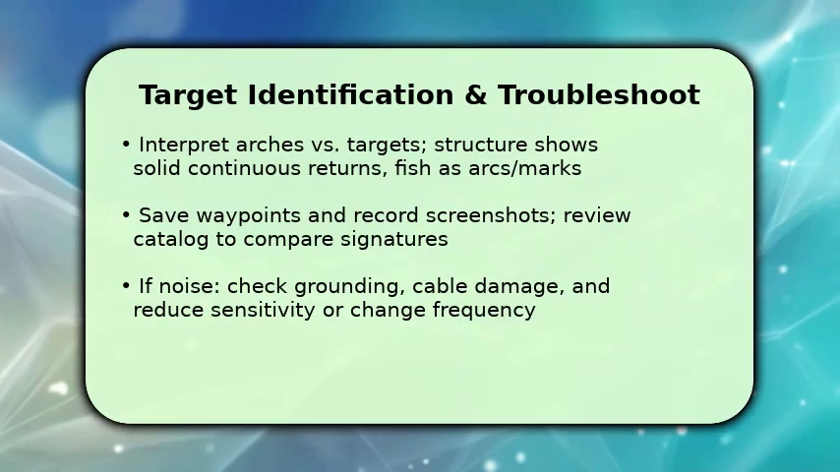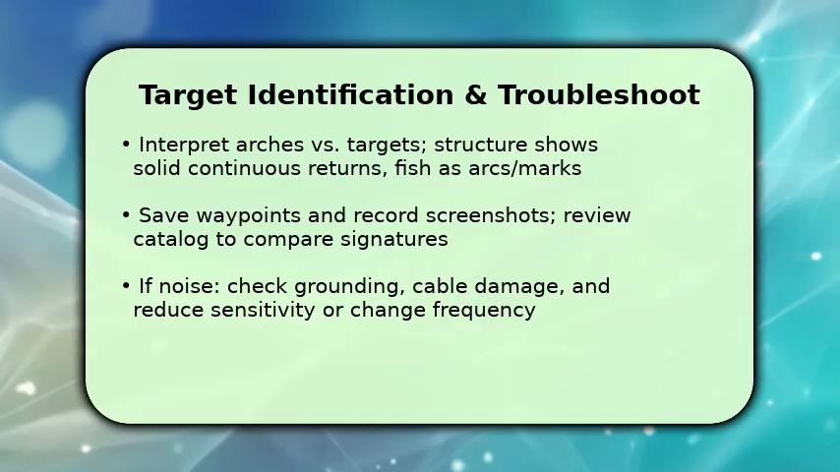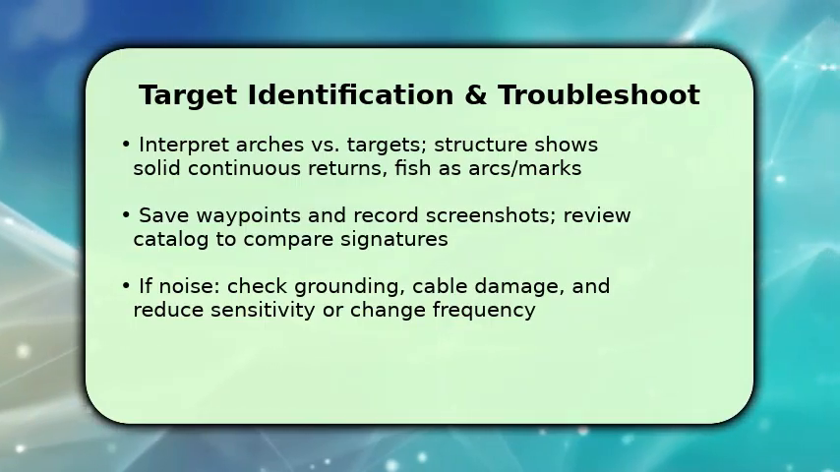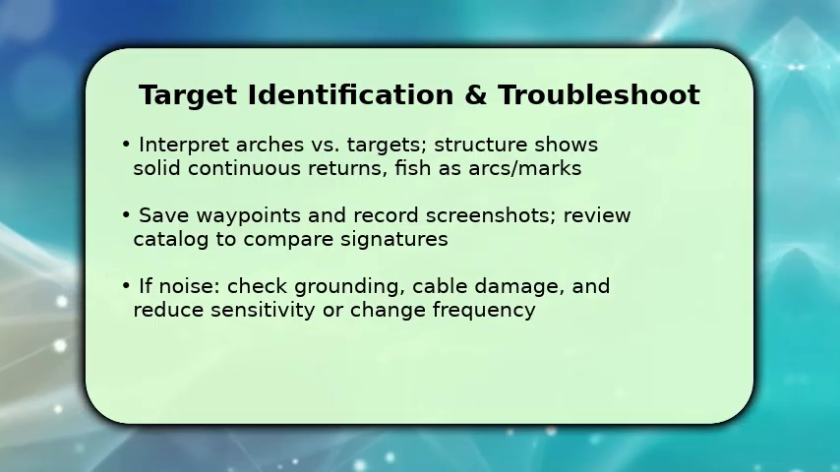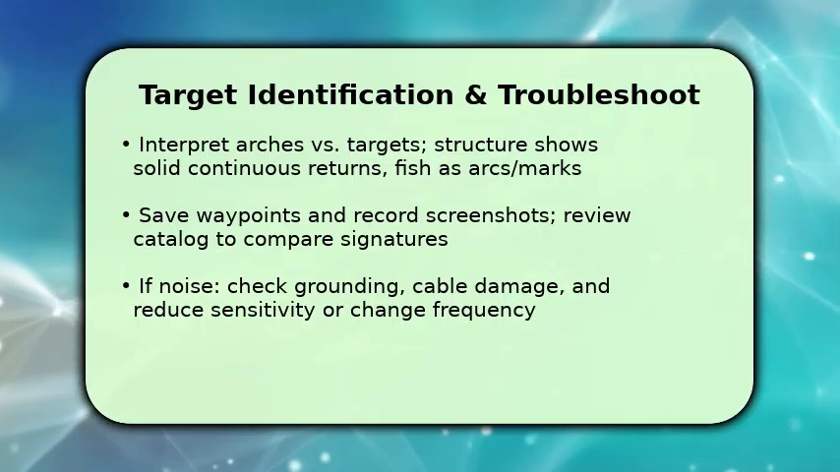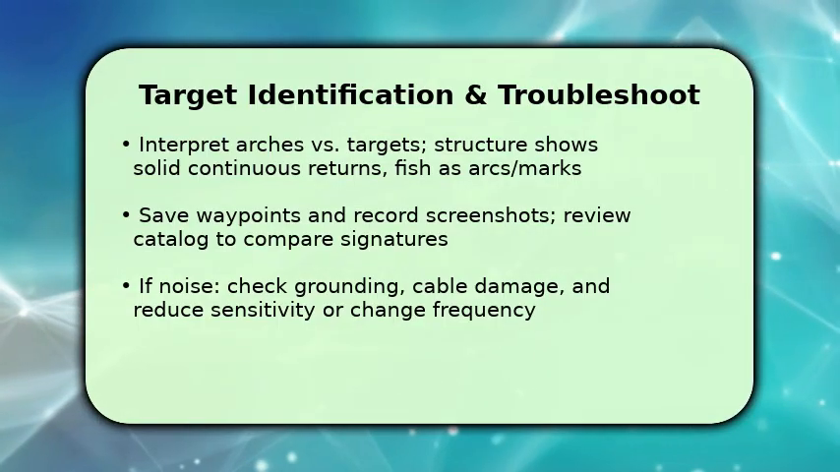You finish by learning what the screen shows and recording findings. Interpret continuous, shadowed returns as structure and short, brighter marks or arcs often as fish, and use zoom plus screenshots to confirm. Save waypoints for productive spots and compare signatures to build familiarity.